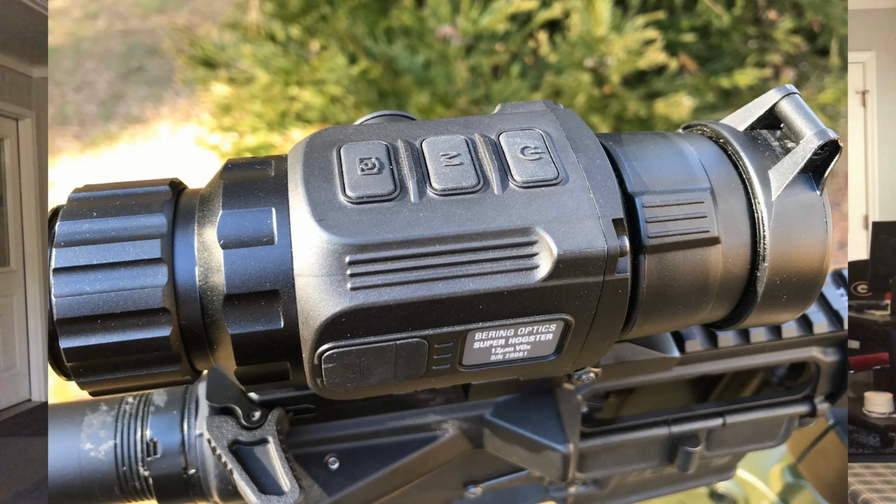One of the things you may notice on this scope is that it only has 3 buttons. It has one for power, one for recording on the back, and in the center is the menu. Now, everything works quite well, especially since they've changed the firmware, and you can get the single button zoom, and the single button video recording with the rear button.